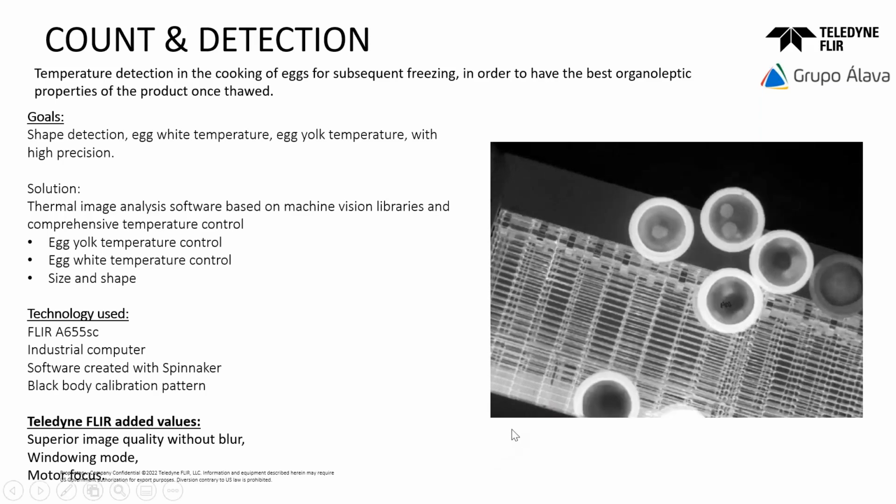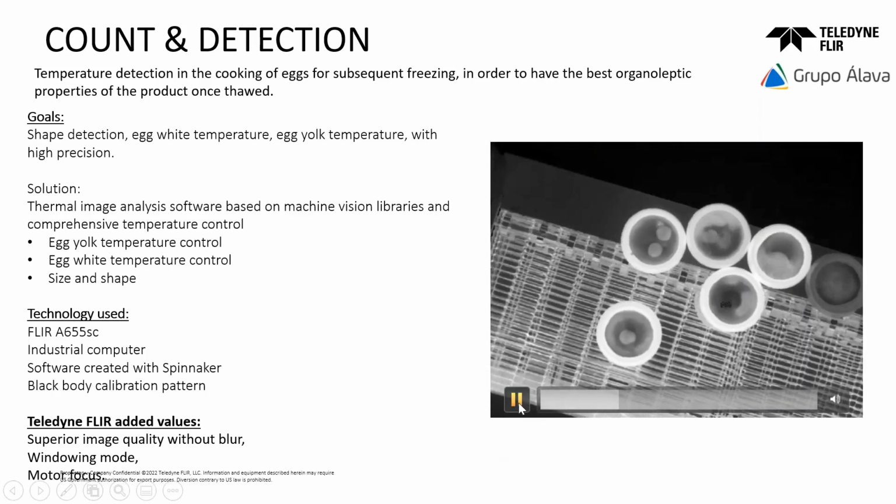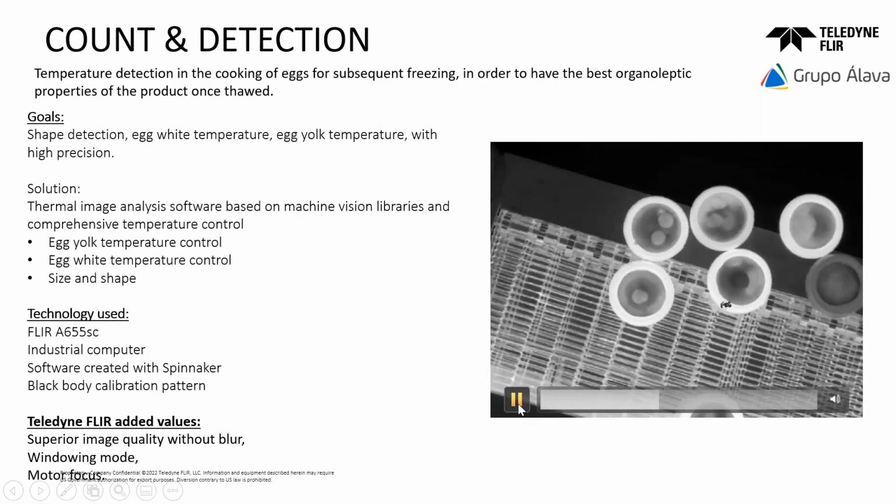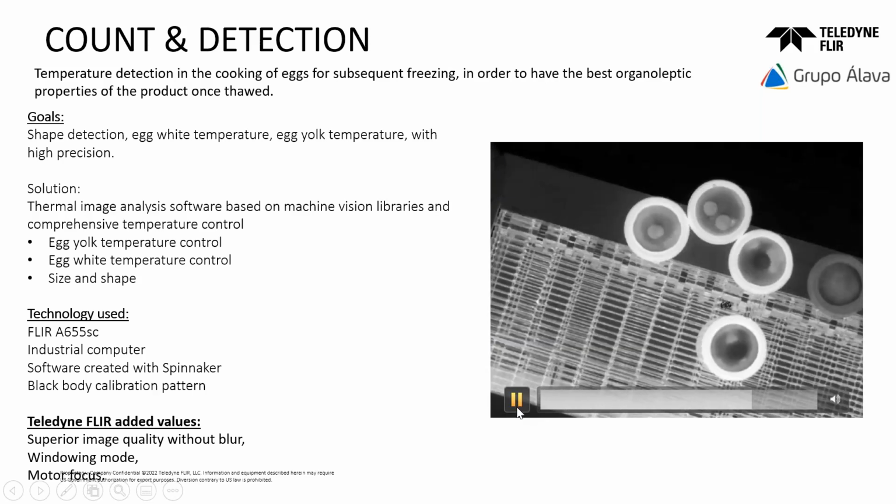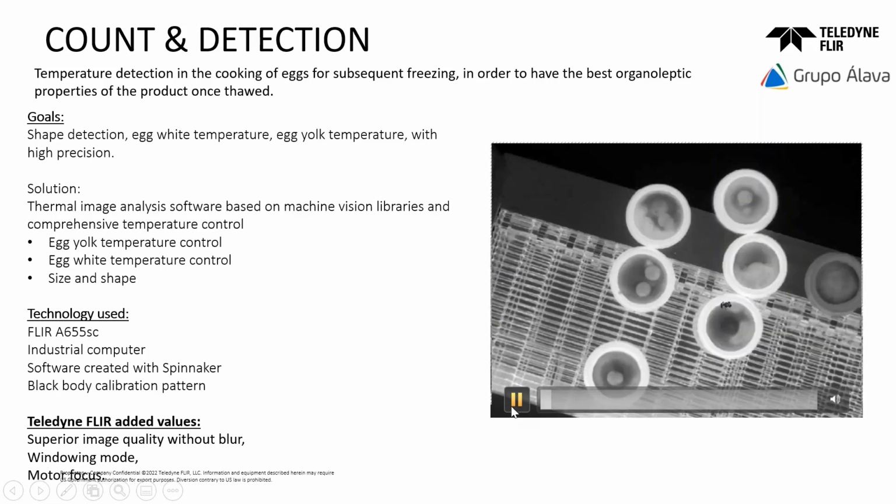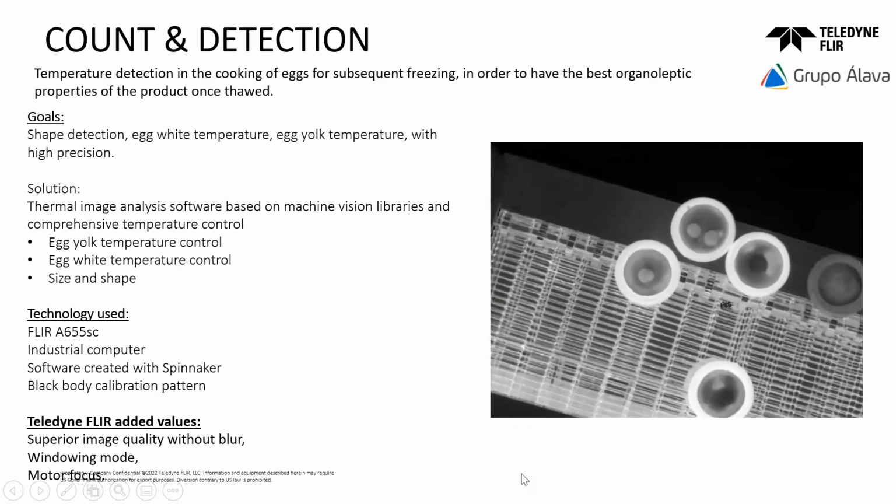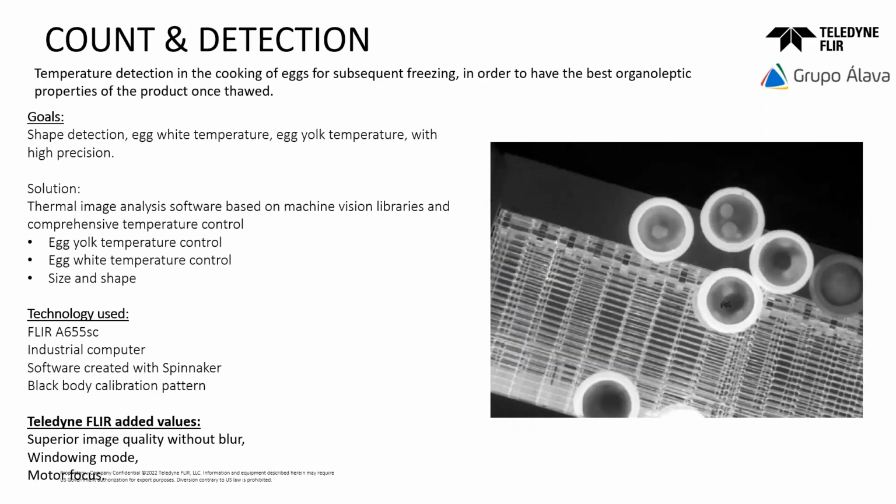What was the point? When they thaw them, the eggs are in perfect condition. So in this case, the temperature was the key. They need to be very accurate in the temperature. Apart from this temperature control, they need to control the proportions of the eggs.